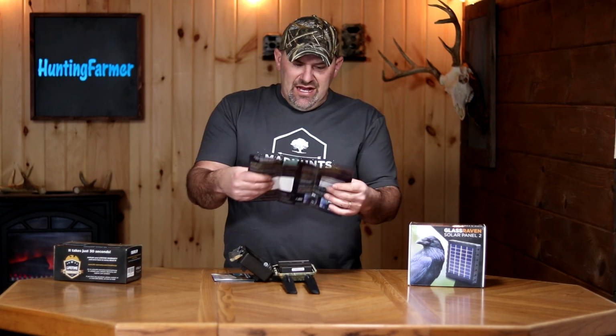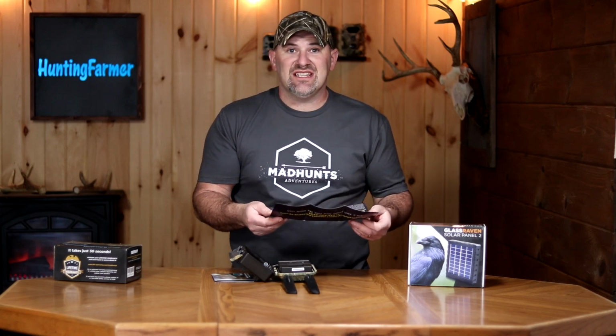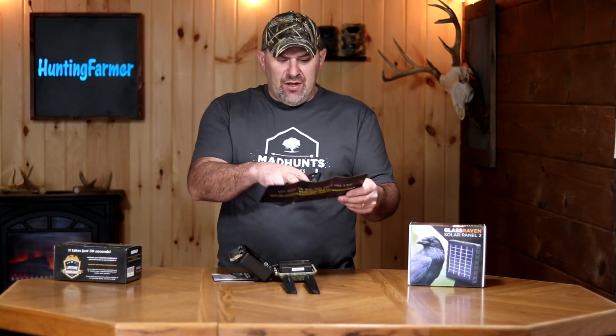So Creative XP, on this flyer that says stop, has the 4 steps to setting up this camera. I'm simply going to be following these 4 steps. You can follow along and see how simple or how hard this process is. So the first step, it says to go to myherosim.com.